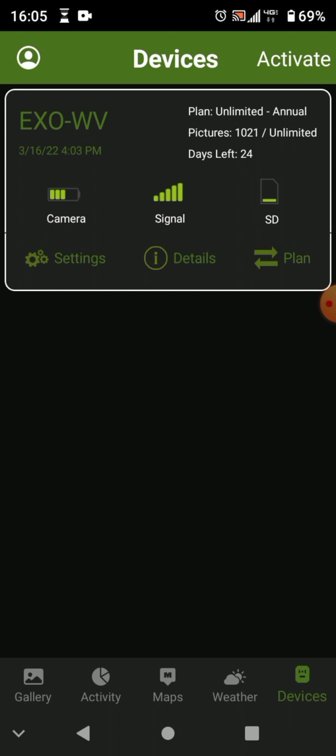So unfortunately, the device is not designed for the solar panel to charge the batteries that are in the camera. And they don't advise rechargeable batteries for whatever reason. They wanted me to use Energizer Max, or I think lithium batteries.